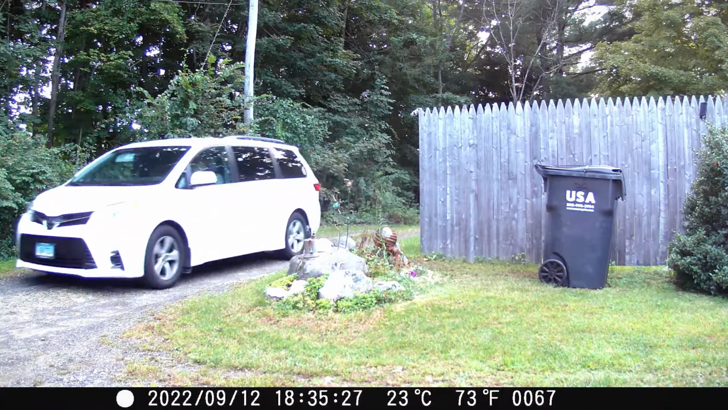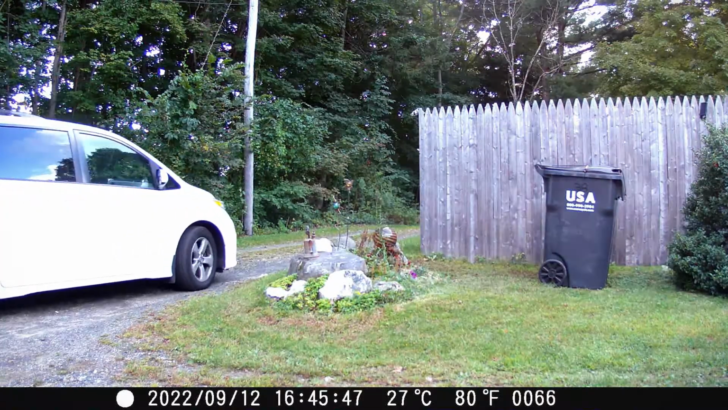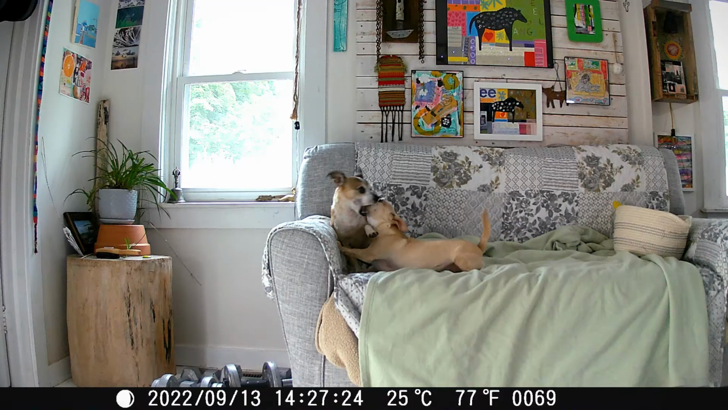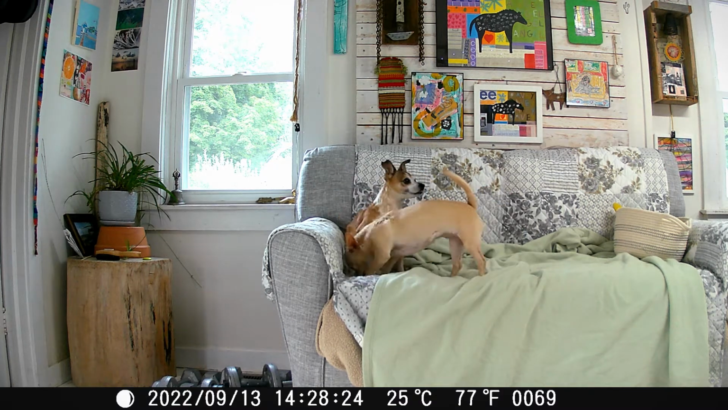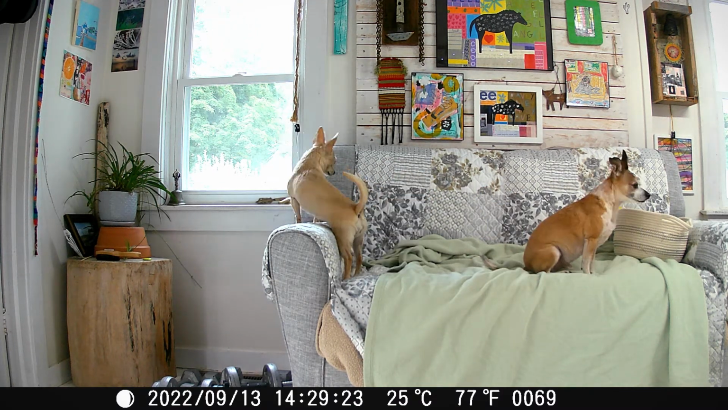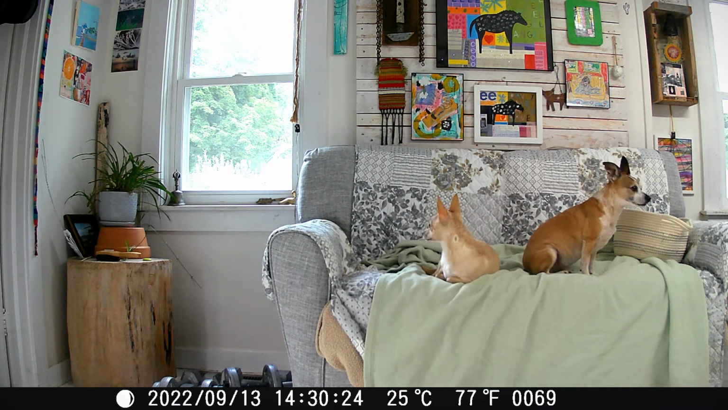And here was a trigger test that I did, and you can see it turned on and captured right as soon as the vehicle gets within sight. This is a time lapse, one picture every 3 seconds, and I ran it for a little while just to see how the time lapse quality would be.